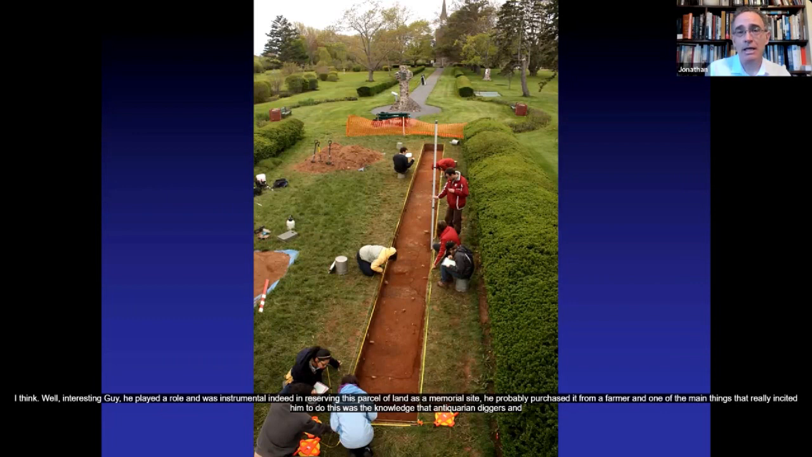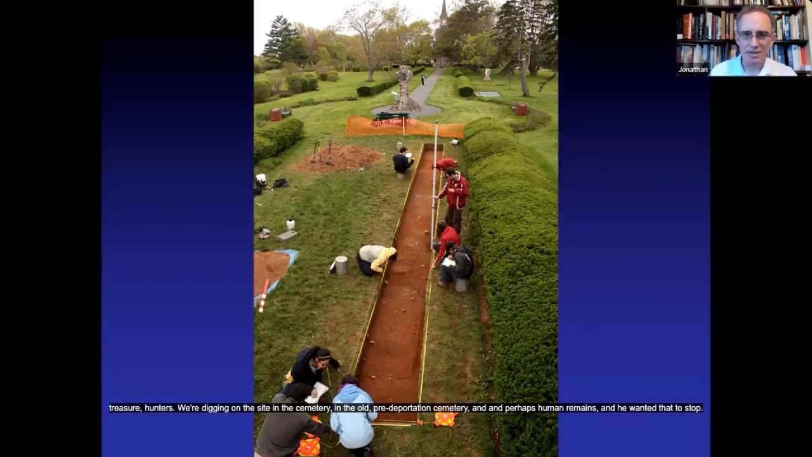Well, interesting guy. He played a role, was instrumental indeed, in reserving this parcel of land as a memorial site. He purchased it from a farmer, and one of the main things that incited him to do this was the knowledge that antiquarian diggers and treasure hunters were digging on the site, in the old pre-deportation cemetery, and excavating, perhaps human remains. And he wanted that to stop. He wanted to protect the site. And so he purchased it with some colleagues and set about establishing a memorial site.